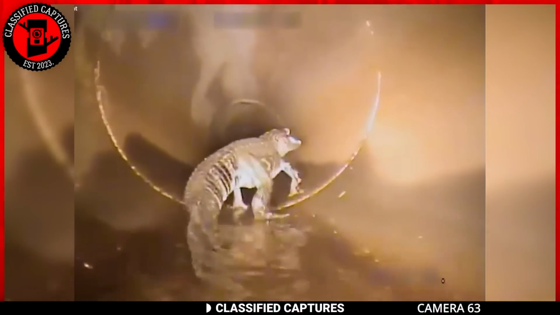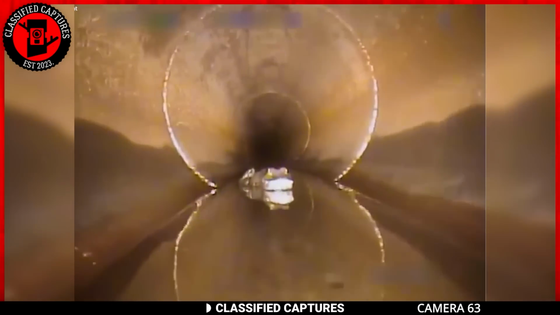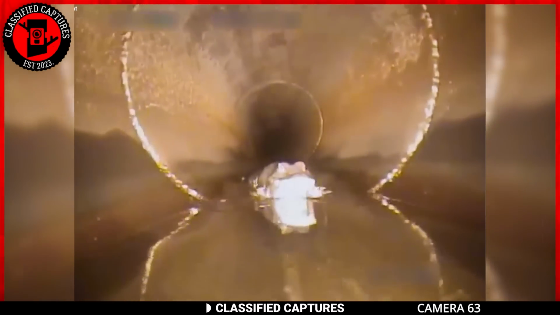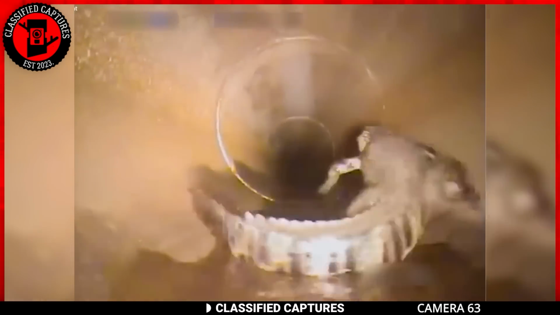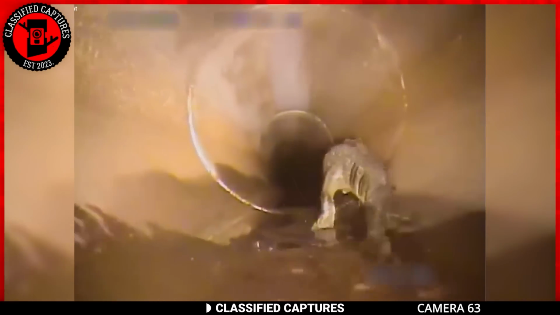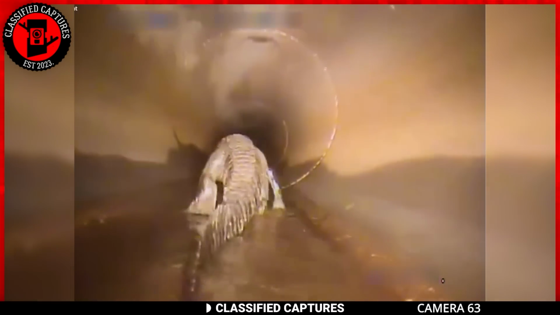Animals have their natural habitats, so it's sometimes curious to see them in places where they're not supposed to be. In this footage, for instance, taken in a sewer pipe, an unexpected creature was spotted nestled in the sewers. An alligator. Alligators are known to live in fresh water, swamps, marshes, or lakes, so how did it make its way into the sewer?